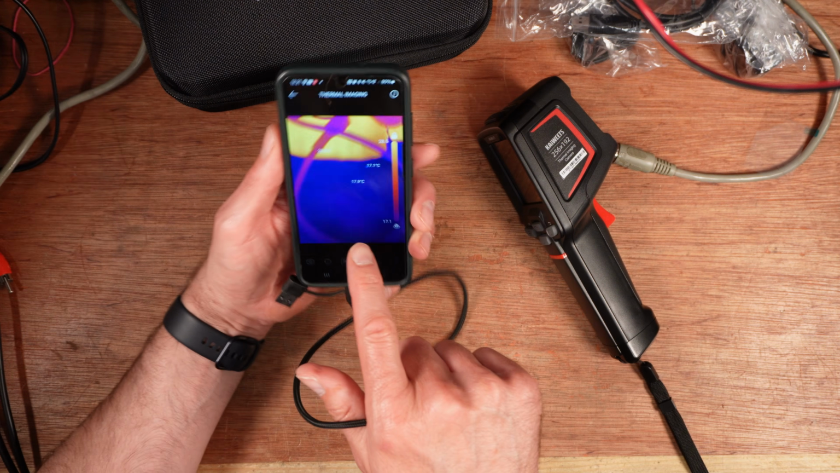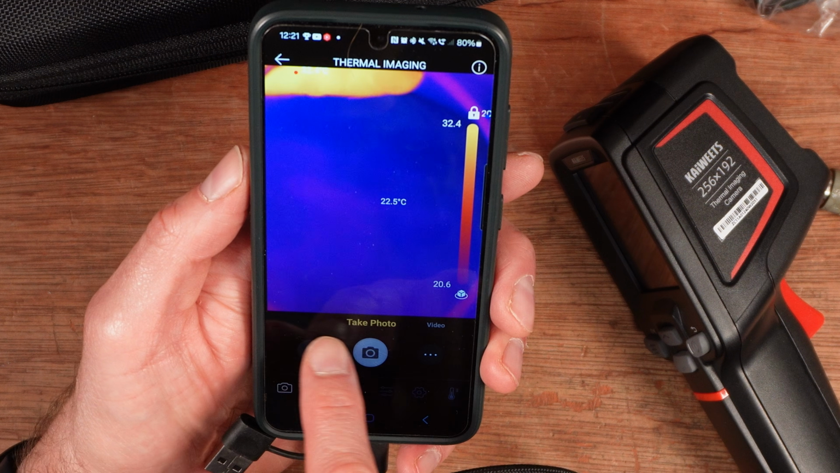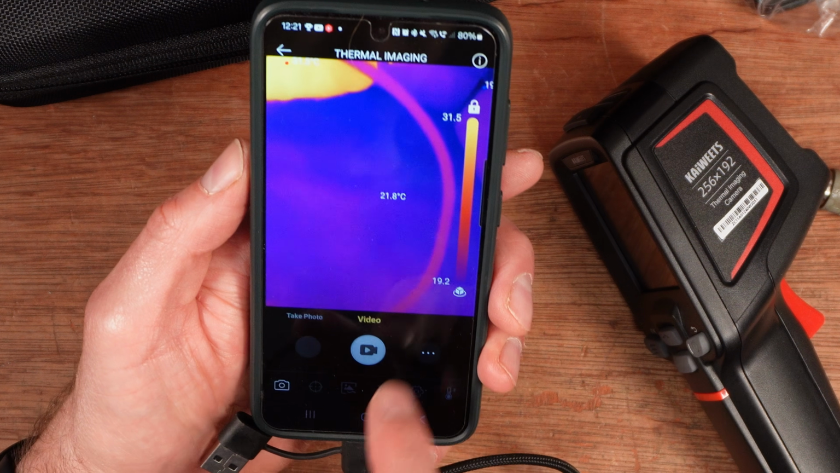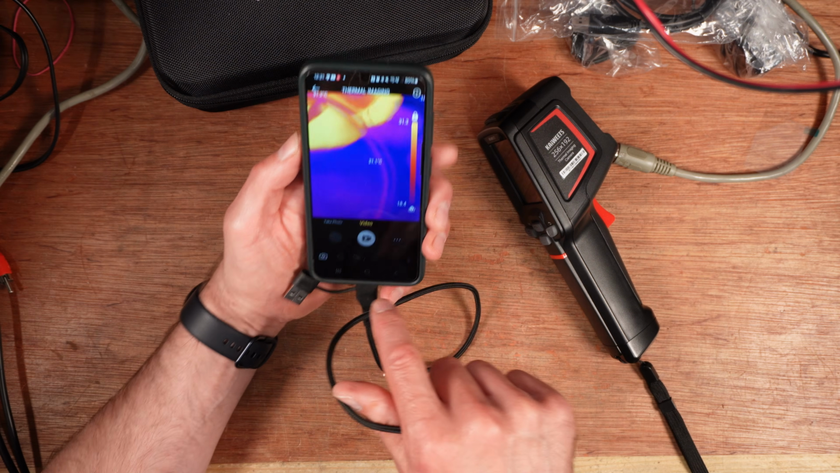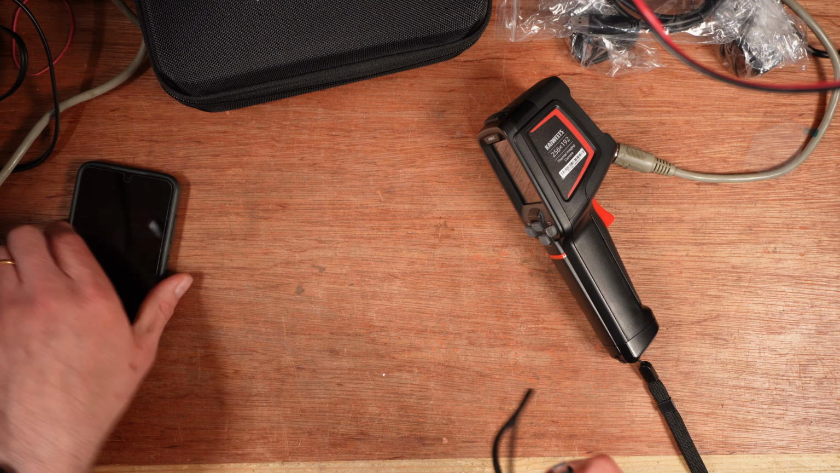And on here I can take pictures and I can take video, which we'll get to in a minute. And the quality is good. I will point out that the resolution is exactly the same on these, and I suspect that they're all using a very similar, if not the same, sensor.